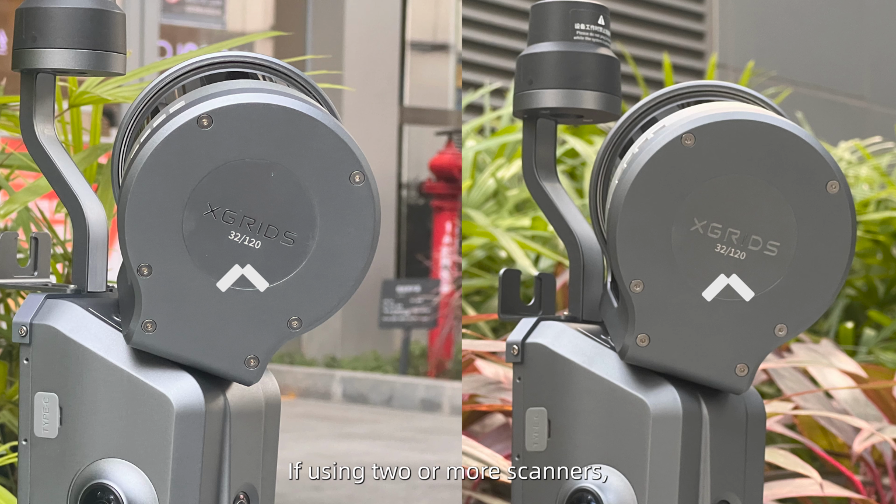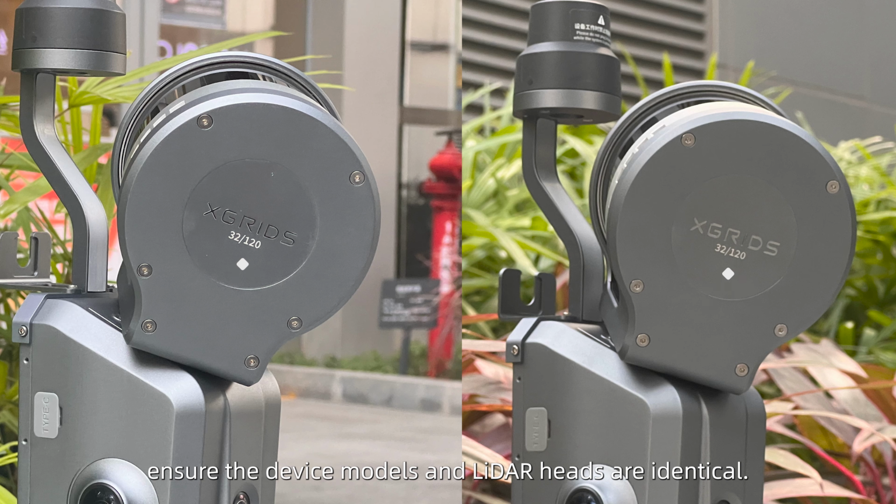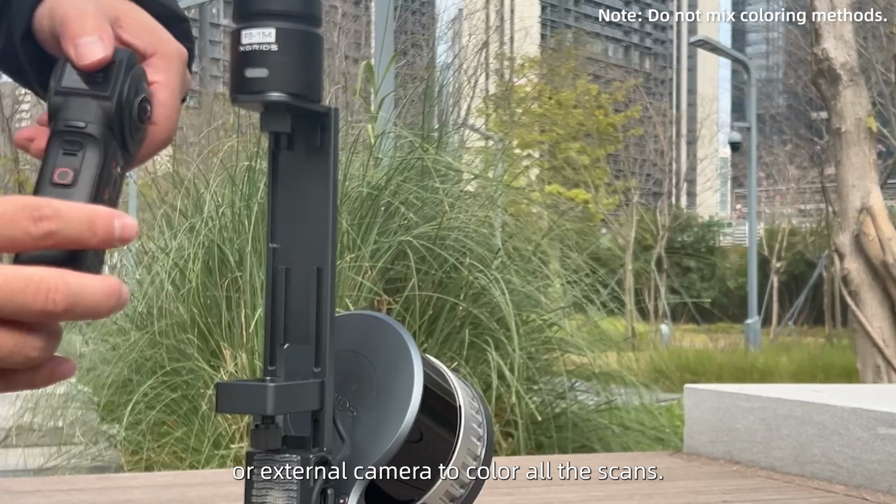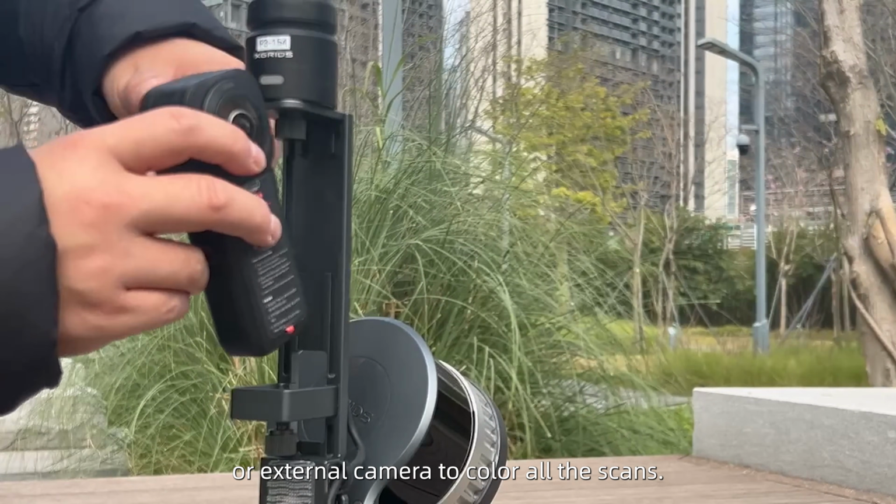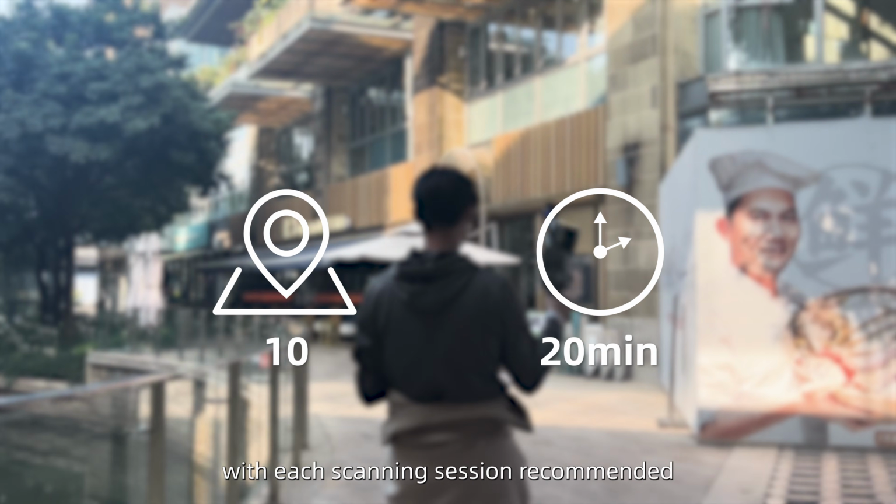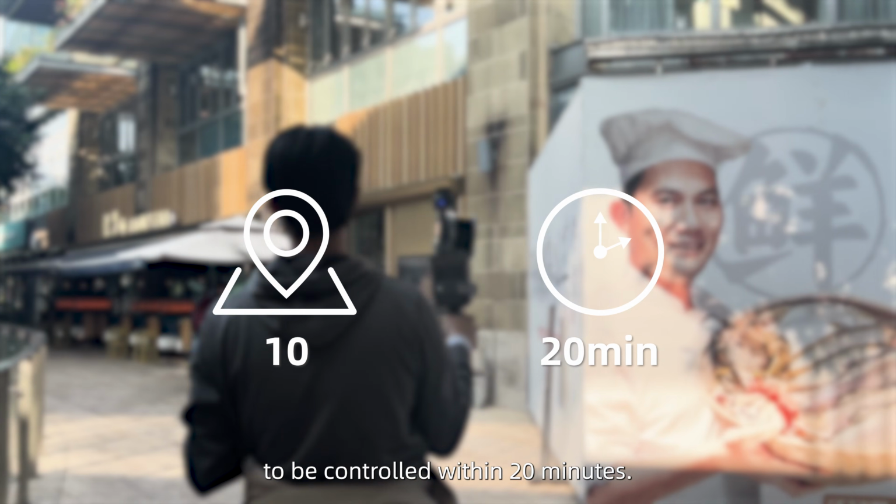If using 2 or more scanners, ensure the device models and LiDAR heads are identical. When performing map fusion, you can use the built-in camera or an external camera to color all the scans. A single project supports up to 10 maps, with each scanning session recommended to be controlled within 20 minutes.